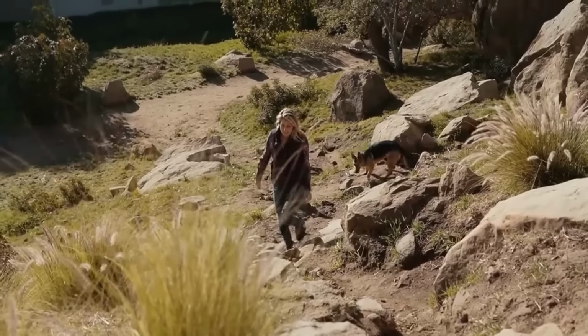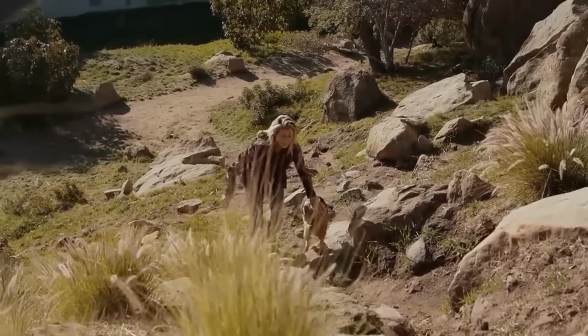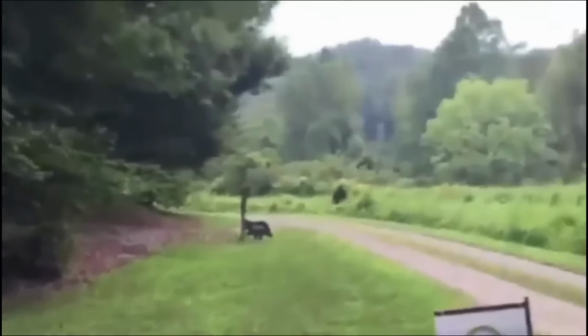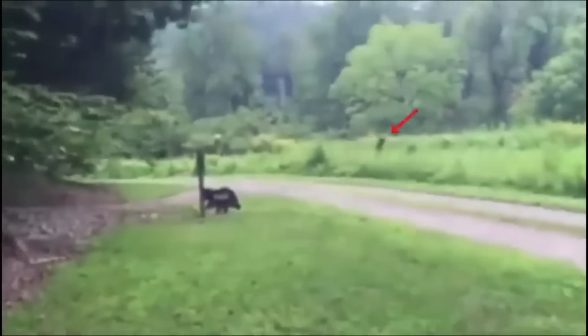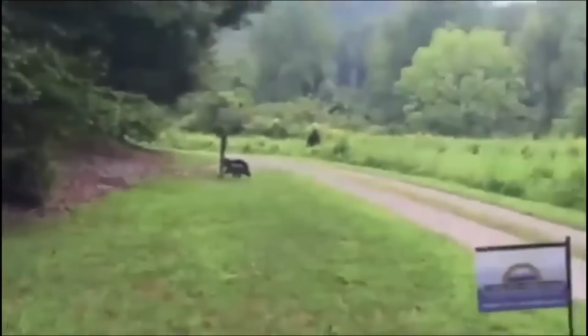Having a companion dog with you when venturing into a forest for hiking can be crucial for your safety, and this video provides a compelling example of why. The footage, recorded by a hiker, shows a forest trail with a black figure standing on the other side. The figure seems to notice the hiker recording and begins to flee. The hiker's dog reacts by barking at the figure, causing it to retreat even faster.